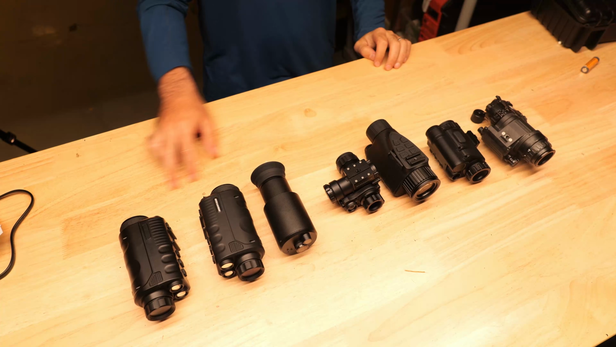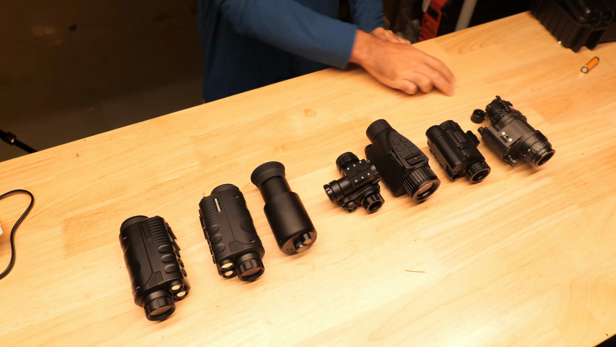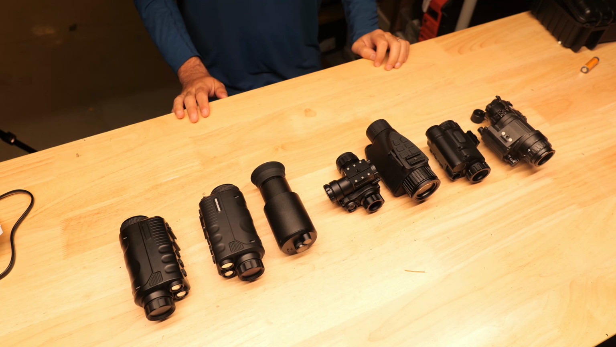We'll start this video off by breaking down their specs and features, checking out some of their mounting options, and seeing how they perform in a few different environments, and then we'll compare them against a handful of their competitors so you can get a good idea of how they stack up and whether or not these night vision monoculars are going to be right for you.